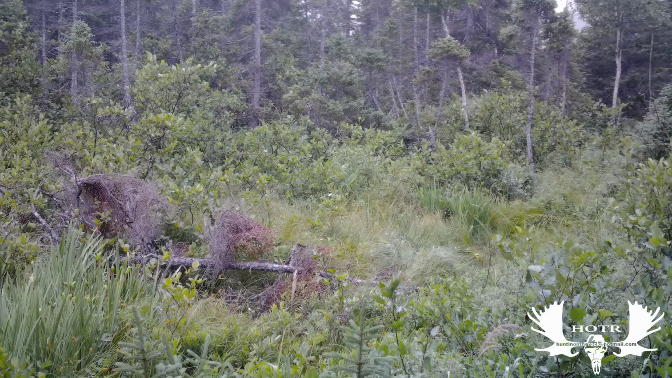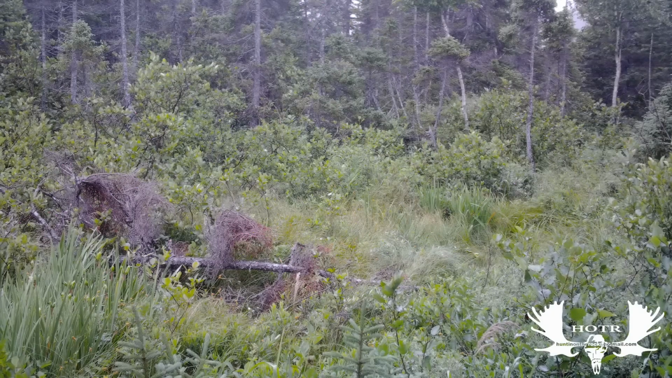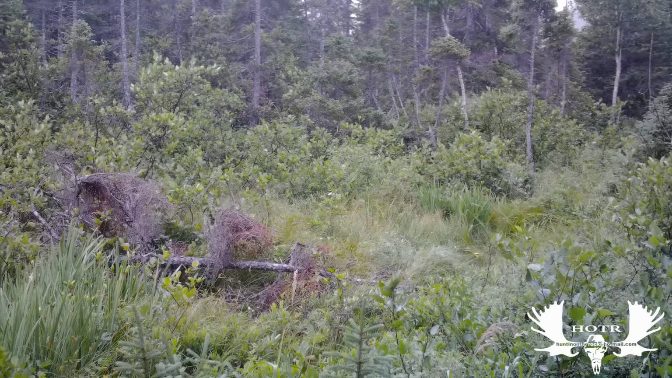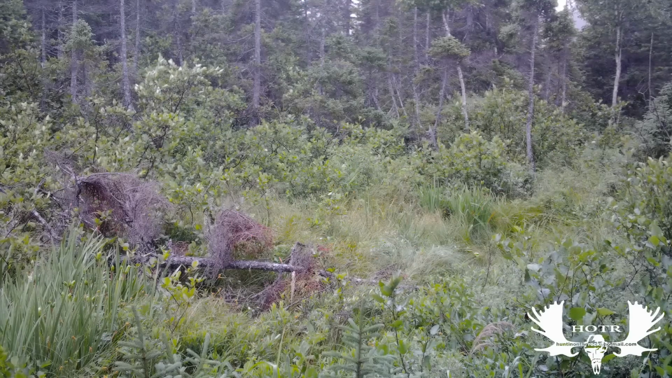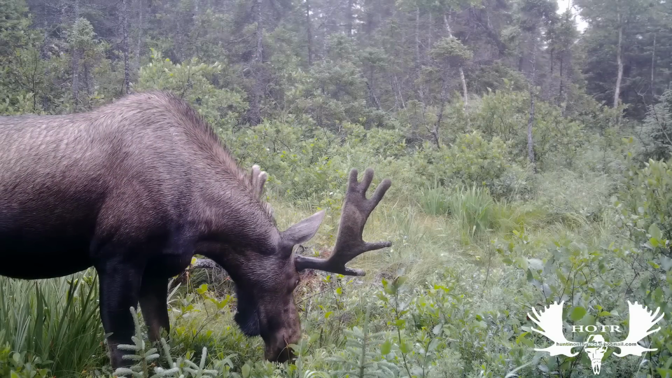I was expecting some huge moose because it was in a place that never gets hunted. I got some moose, but I wasn't overly impressed with the size. Not like I was expecting at all.